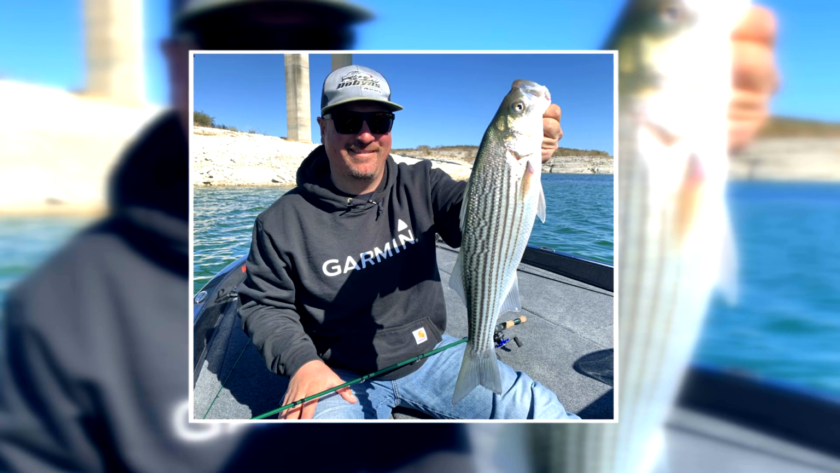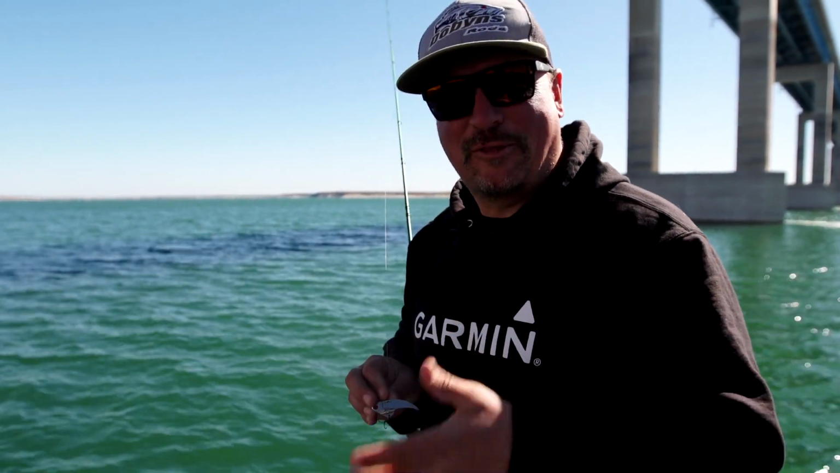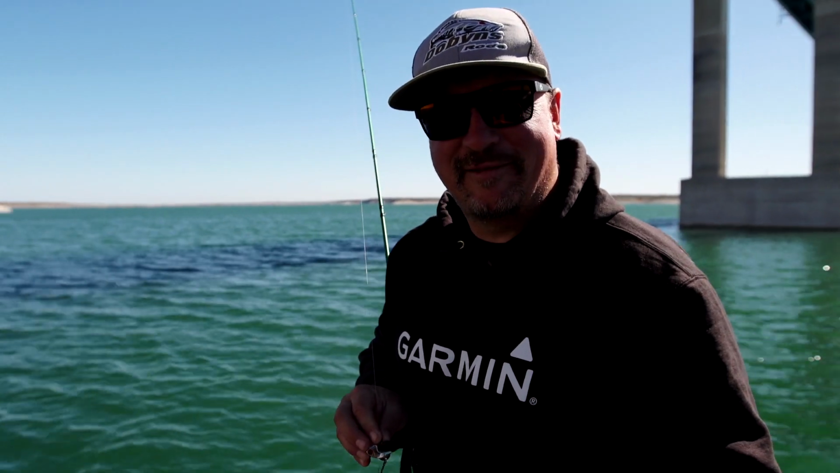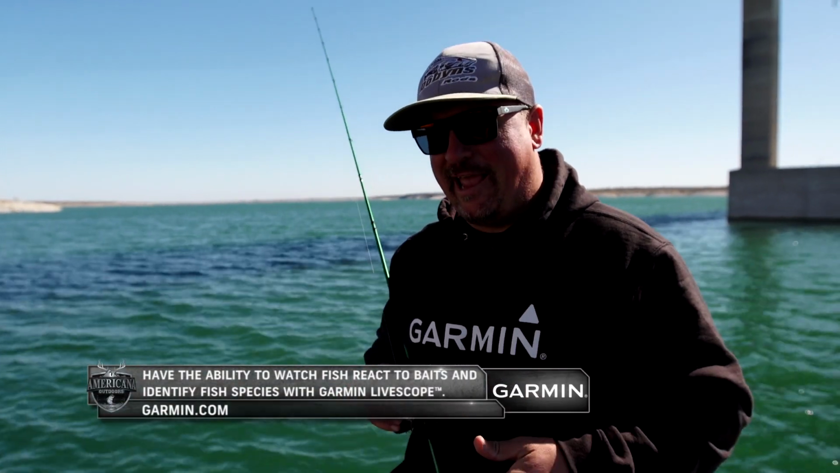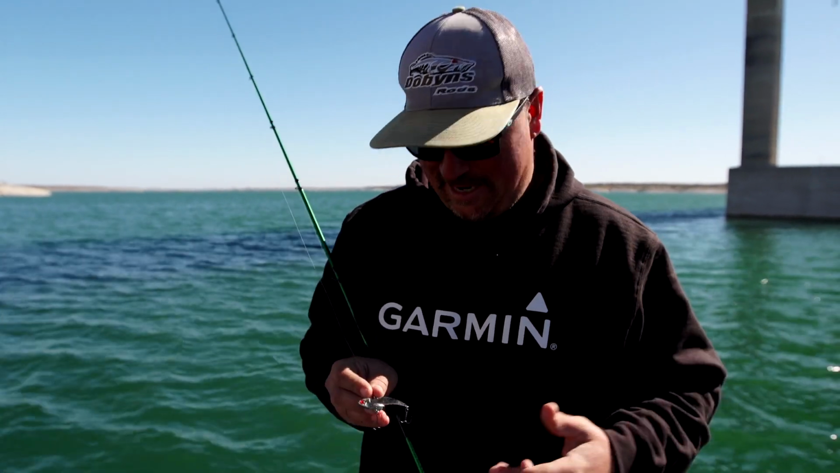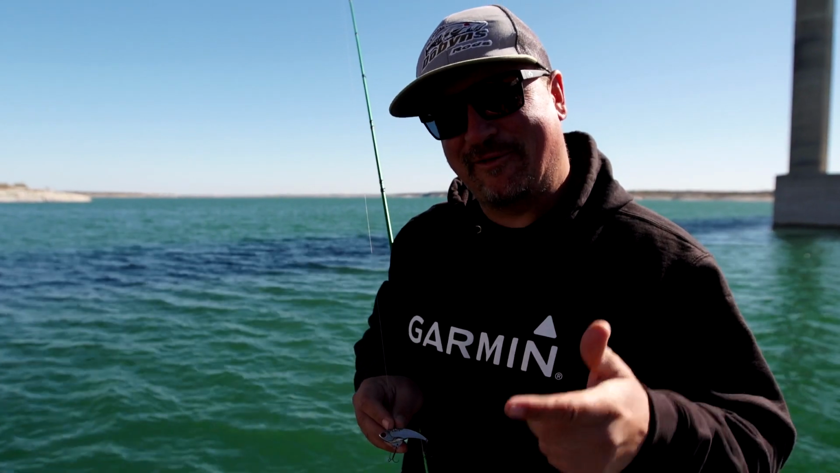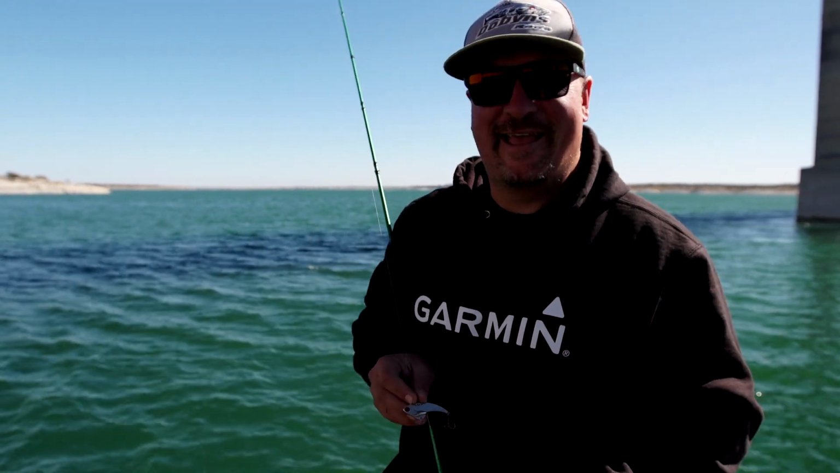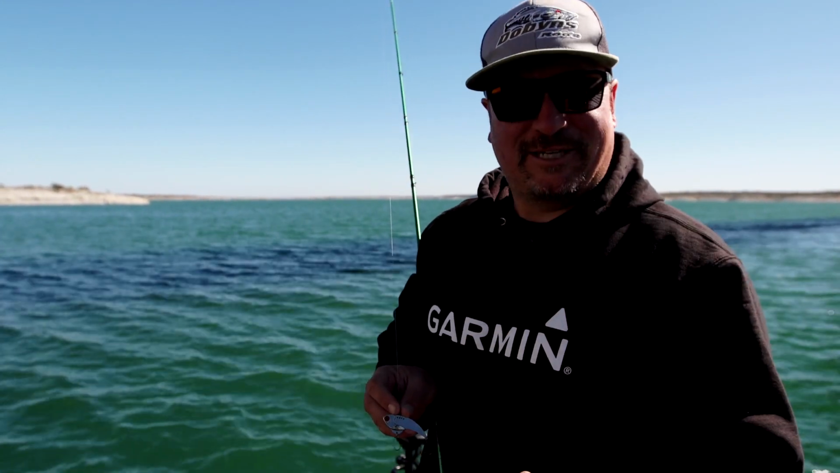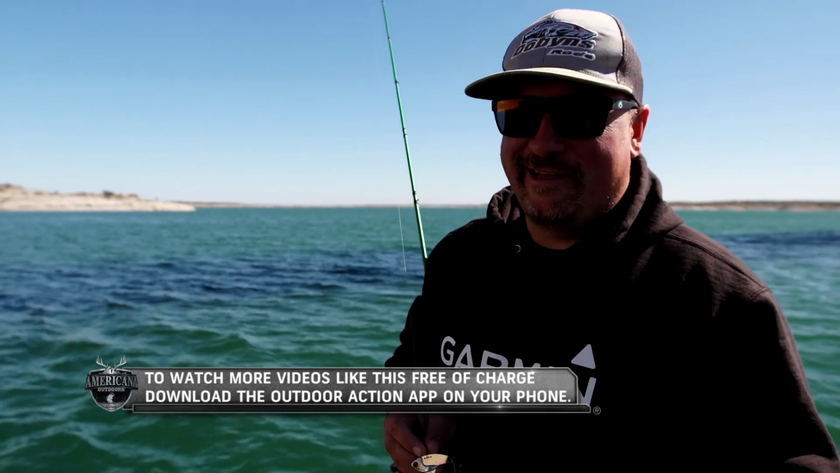How cool was that? We saw on Livescope the fish go down on the drop shot, but they were looking more at the weight than the worm. Their attitude told me, hey, these aren't largemouth bass, these are something else. And so I reached in my tackle box, cut off the swim bait on another rod, tied on this blade bait, immediately dropped down. And what I thought they were was exactly what they were, striped bass. And we figured out a pattern. We figured out how to catch those fish pretty quickly, all because of the technology of Garmin.